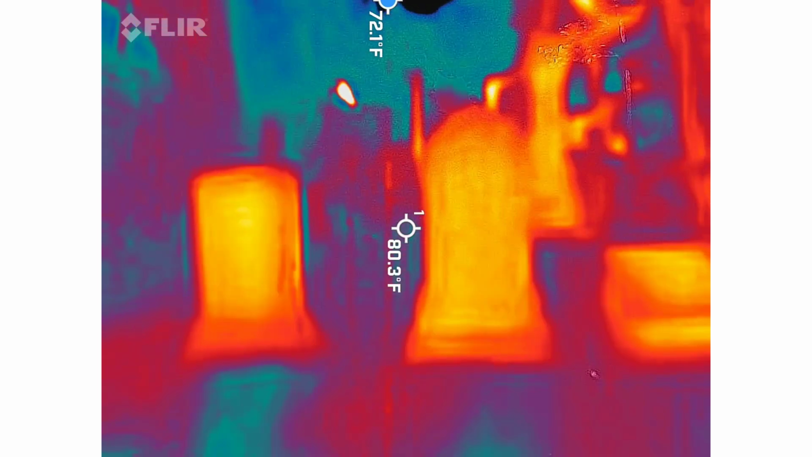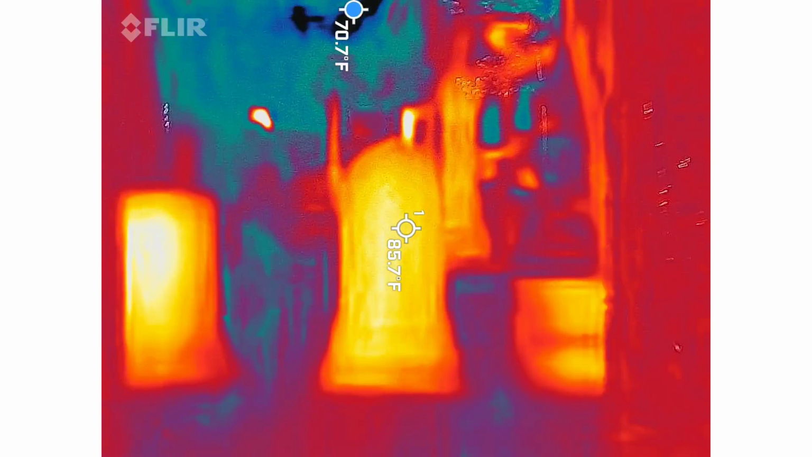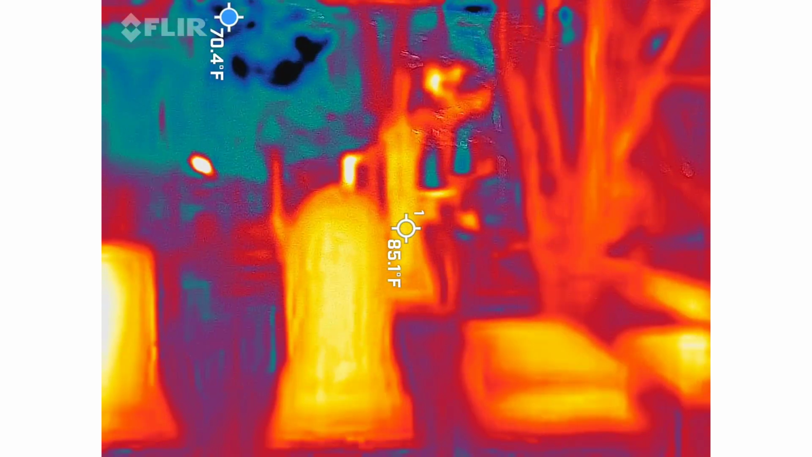Can you adjust the temperature part of it? I don't know if you can. Probably not. The scale is just what it is. Oh, so the camera's on this thing? Yeah, it's over here on that side. The lens.